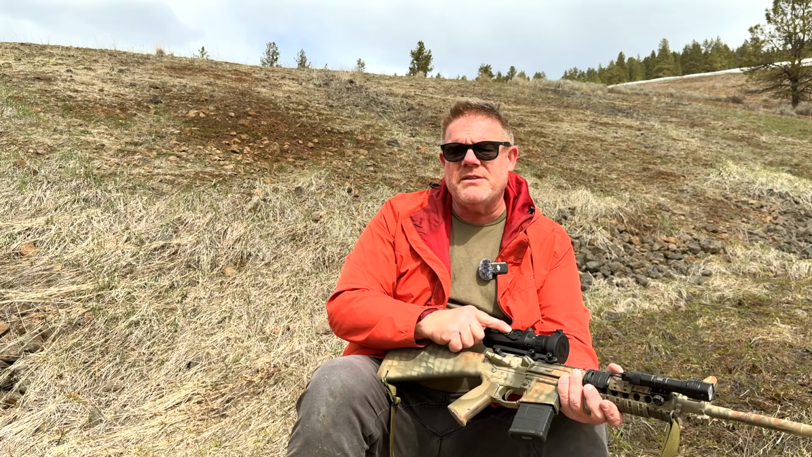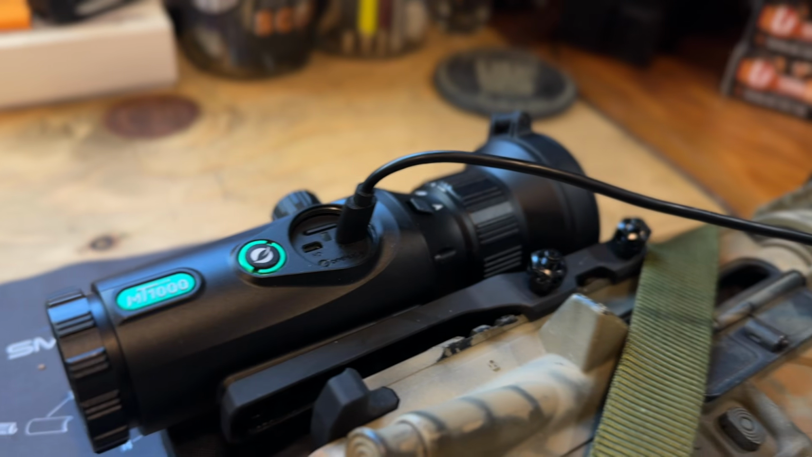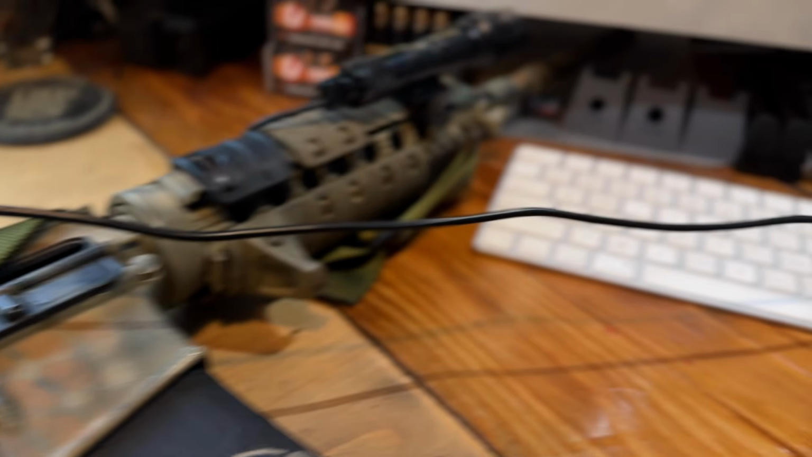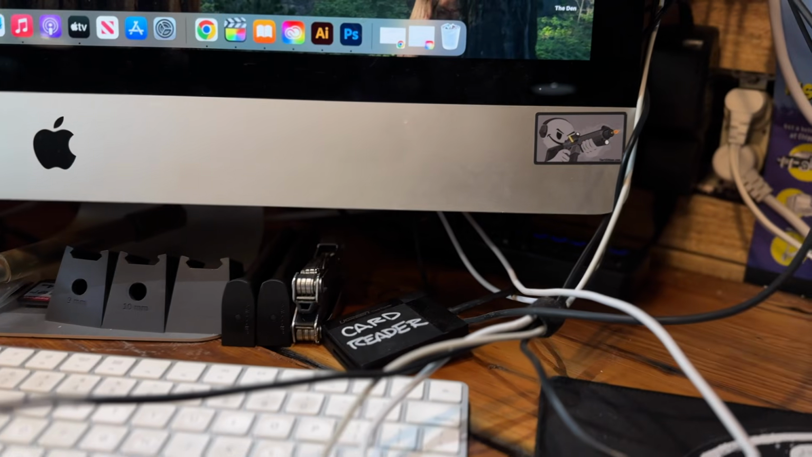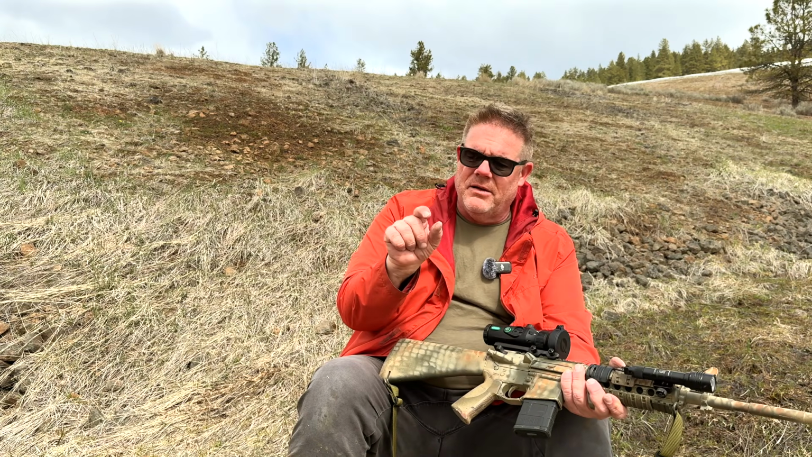The USB-C port is also good for a data transfer cable. You attach the included data transfer cable into your computer, and you can offload all of the video that you recorded on that micro SD card right into your computer. There is no need for removing that little micro SD card and inserting it into your computer anymore.